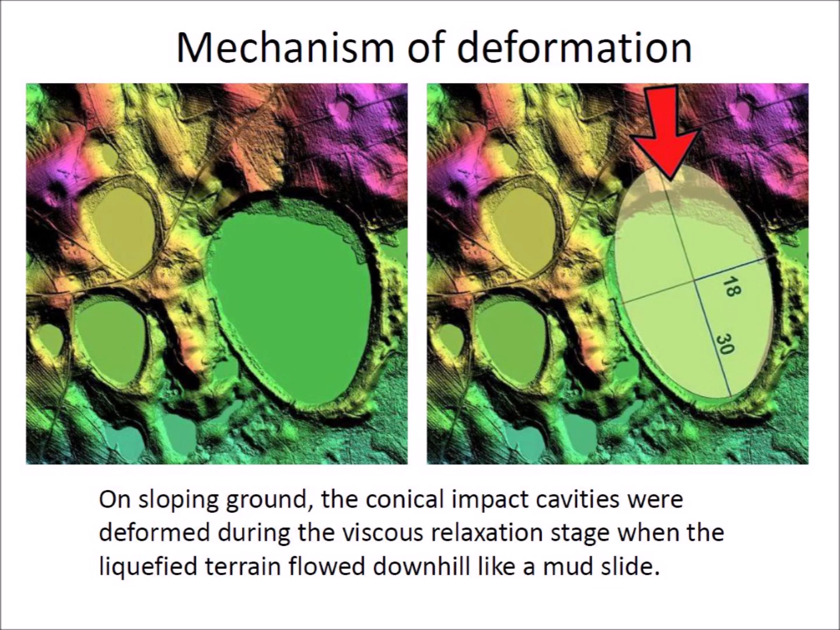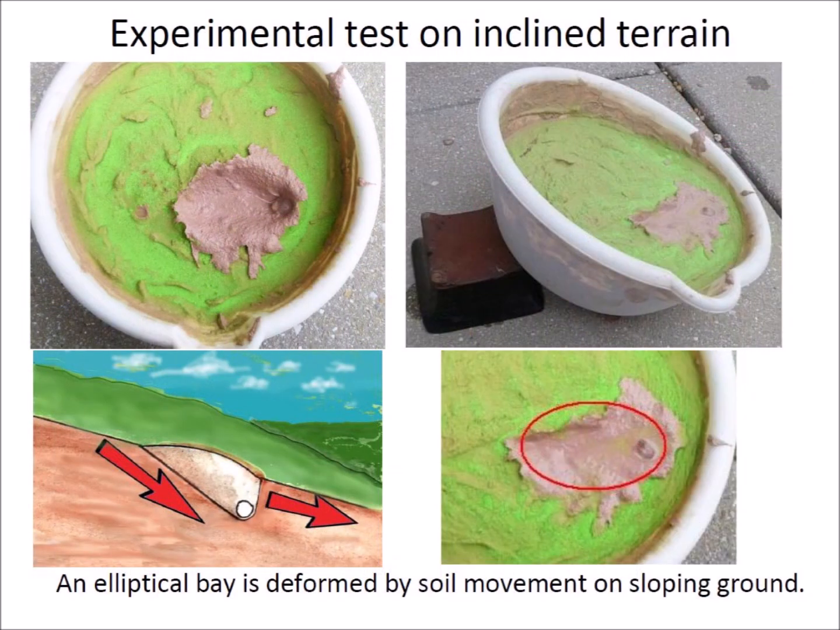The elliptical end can be fitted with an ellipse because only 5 points are necessary to fit an ellipse to an elliptical curve. The experimental model can be used to confirm the mechanism of bay deformation. An elliptical impact cavity is modified when the terrain is inclined. The distortion of the bay is caused by soil flowing downhill after the formation of the conical cavity, but the soil flows faster on the uphill side due to the steeper gradient into the cavity. The resulting structure has an elliptical end and a flattened end similar to the bays near the Savannah River.